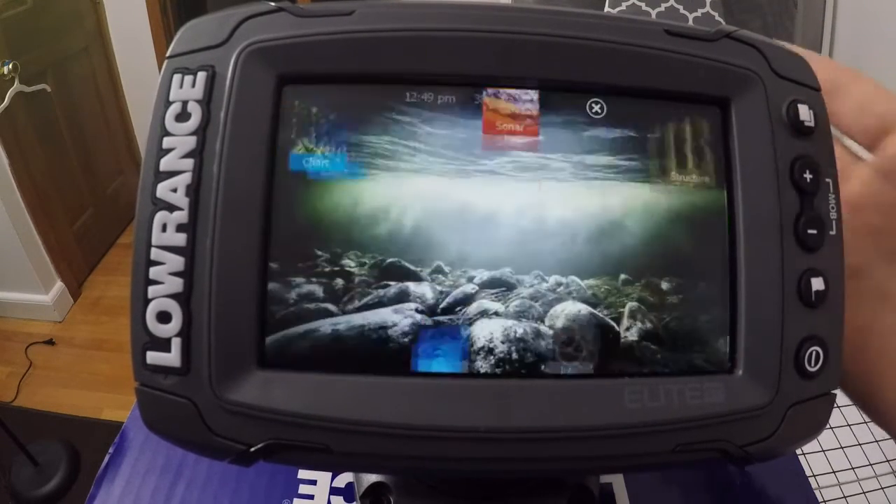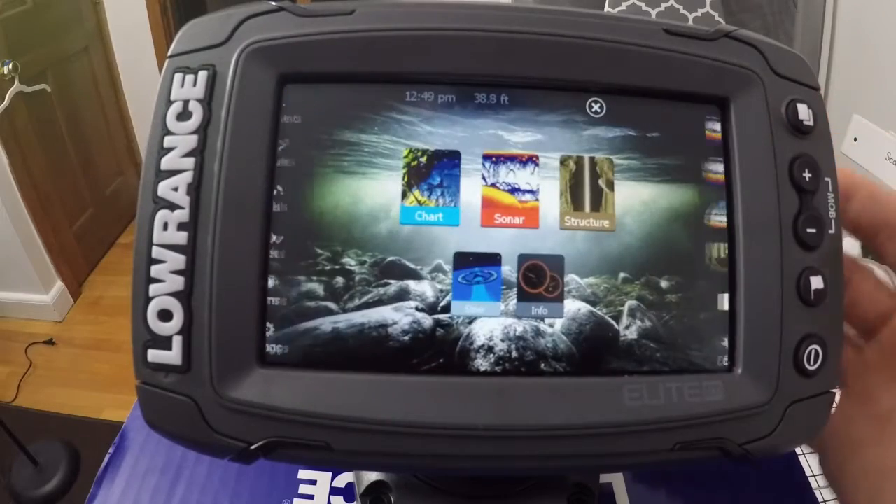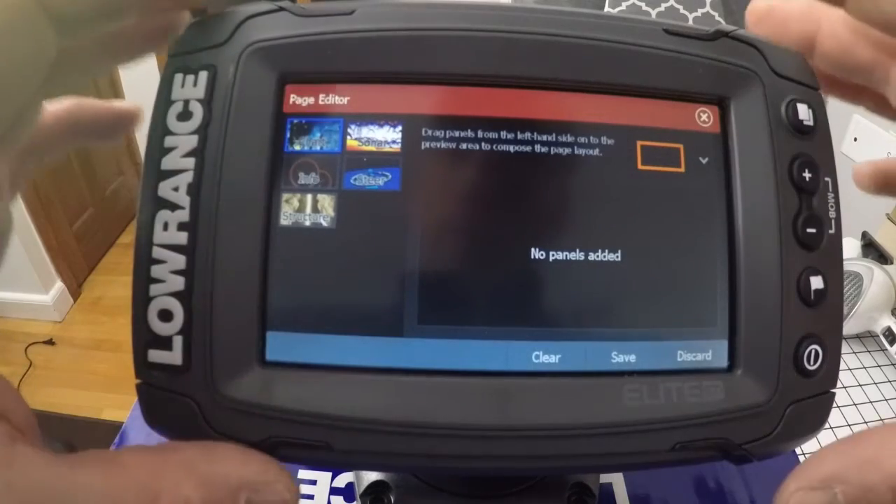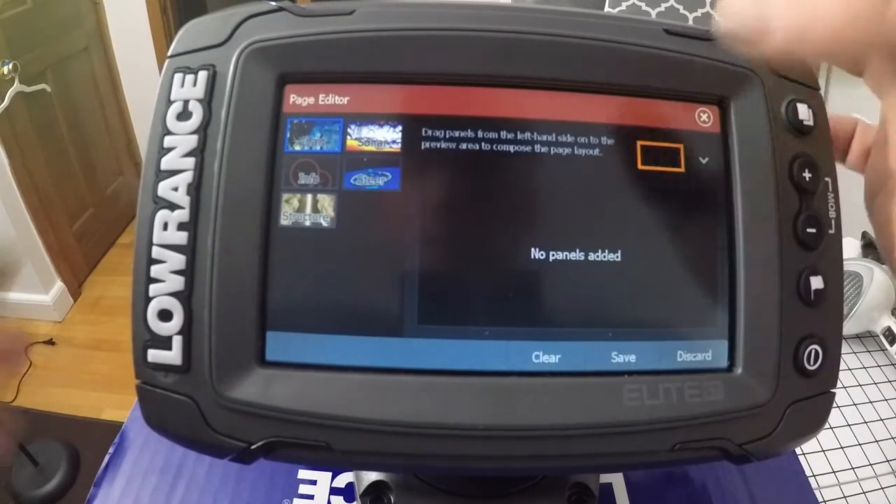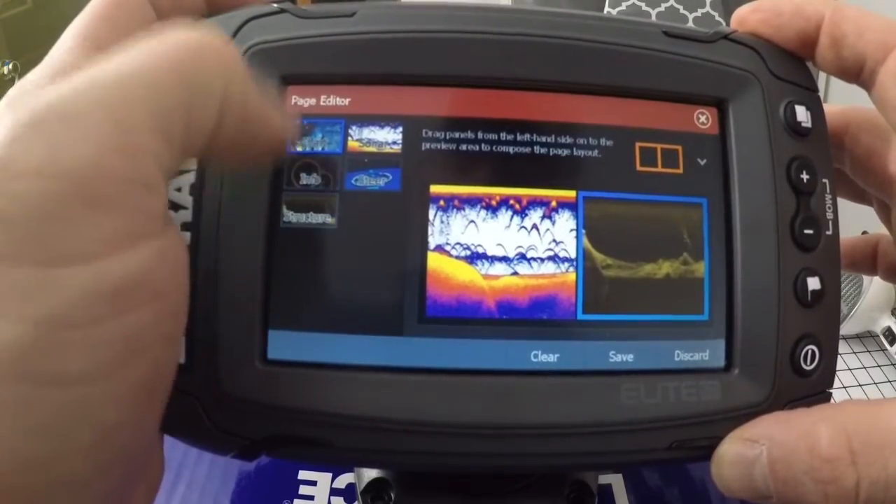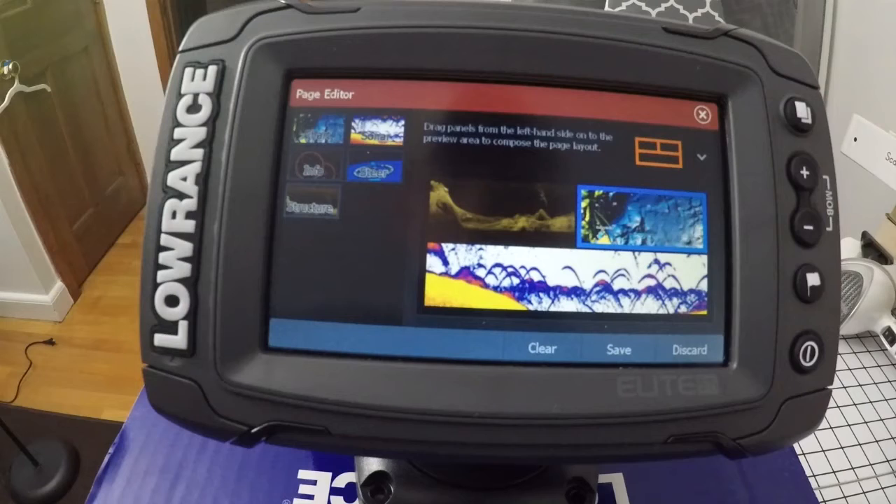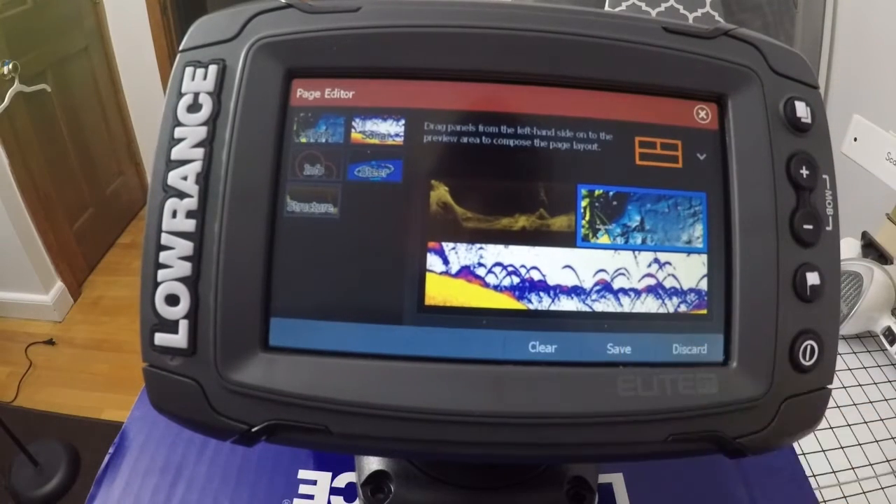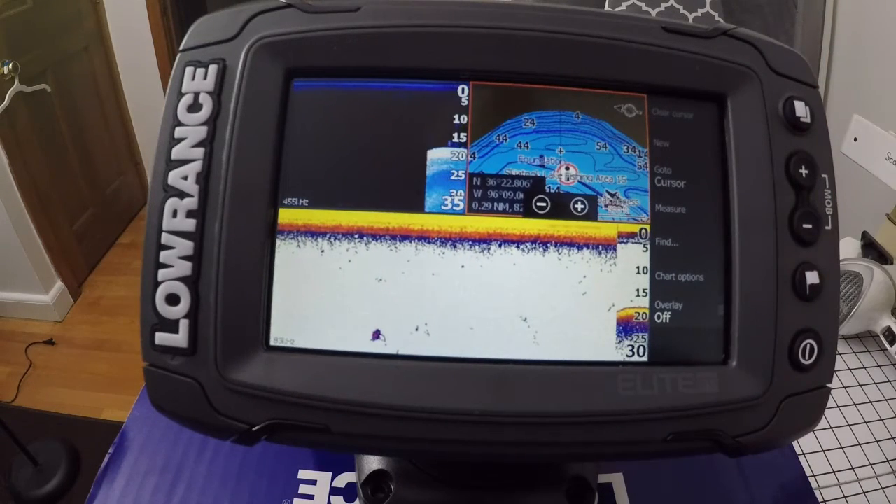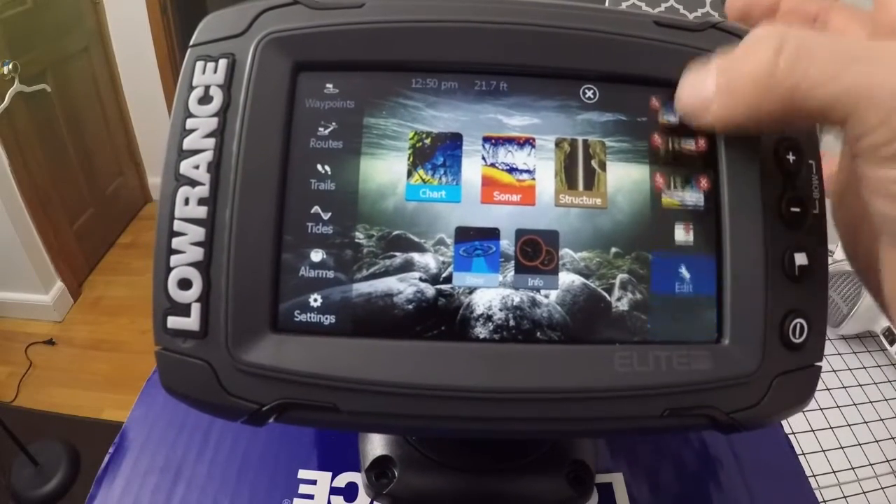All right. And you can configure this however you want. You can actually go in and set up what you want to use and position, and you have the chance to do that. So let's mess around here real quick. So here we go, I just set that up real quick. But a lot of different options on this unit. You can delete them or customize them or whatever you want to do here.